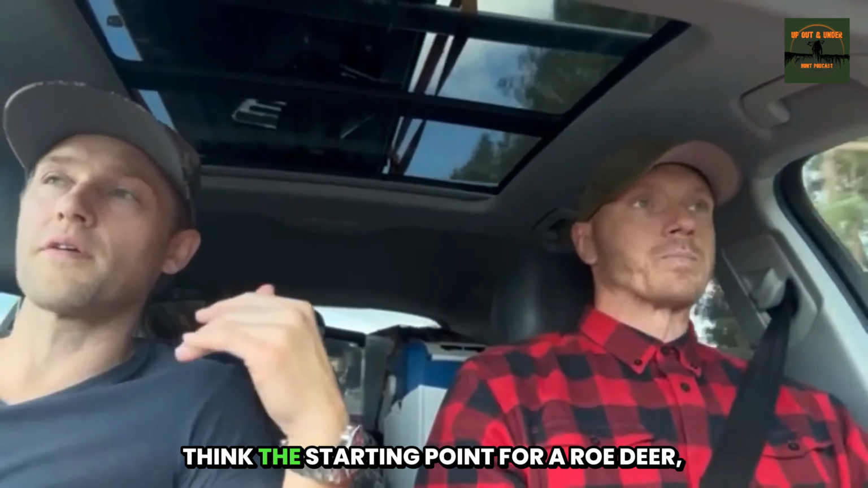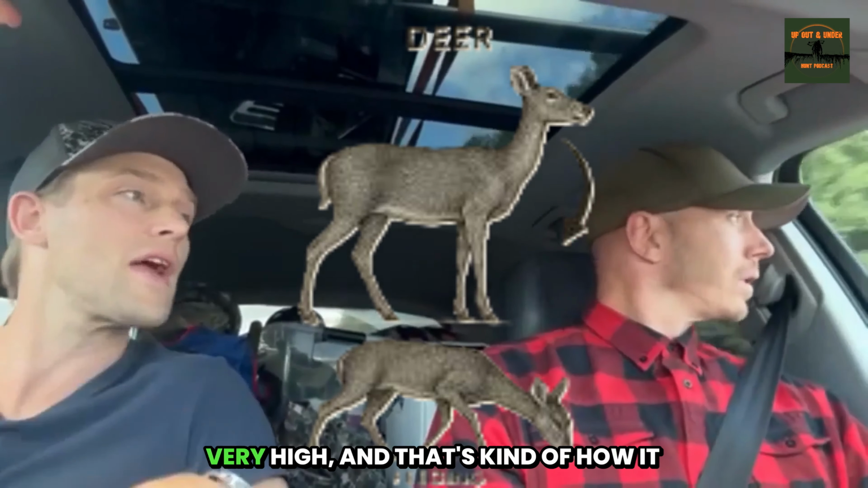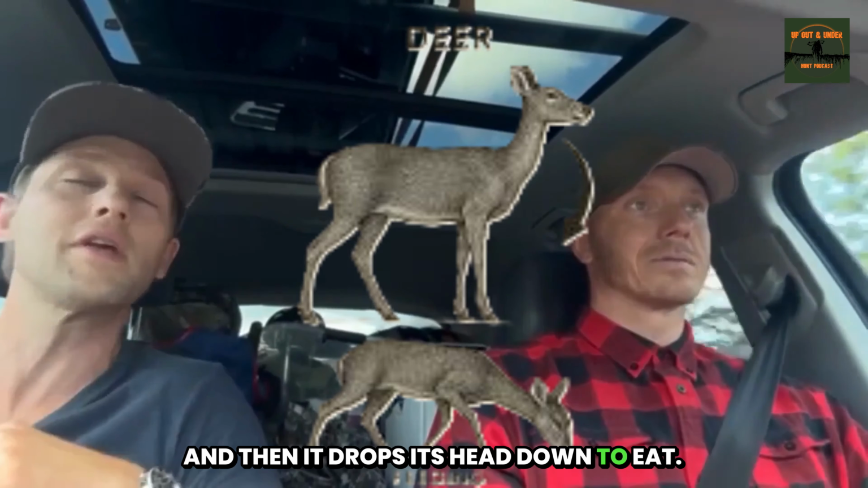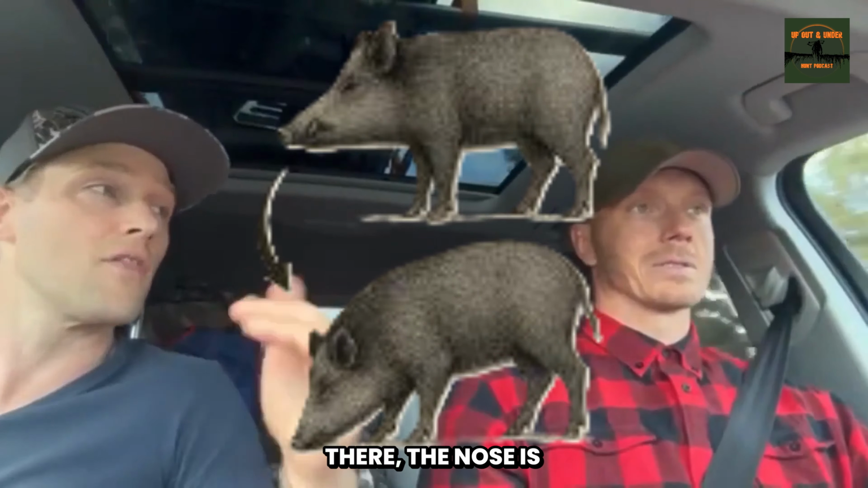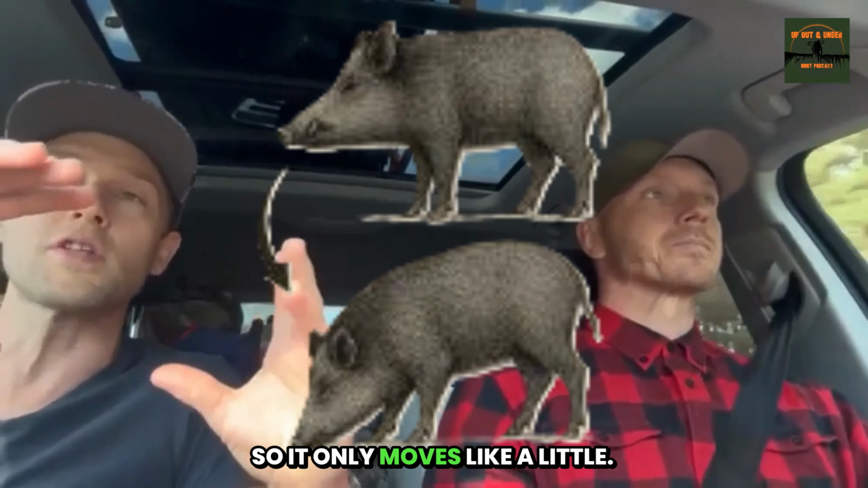No. I think the starting point for a roe deer, for example, is that it has its head raised very high, and that's how it stands, and then it drops its head down to eat. Whereas the pig, when it's just standing there, the nose is almost already on the ground. So it only moves a little.